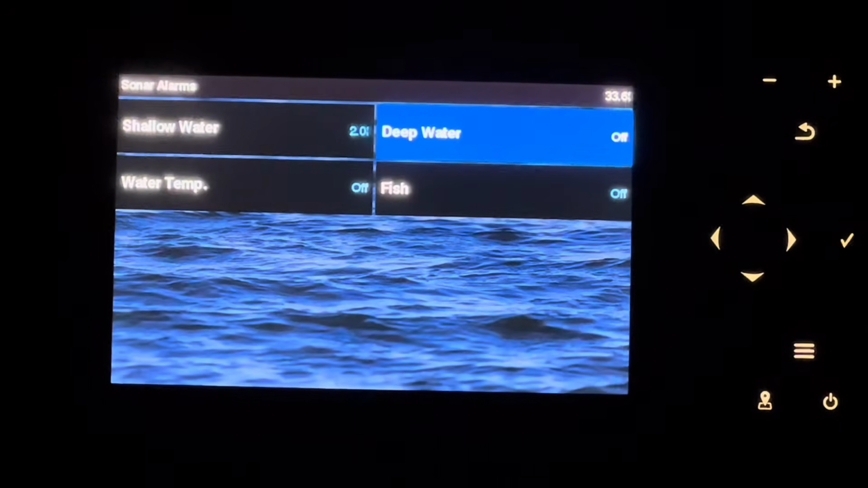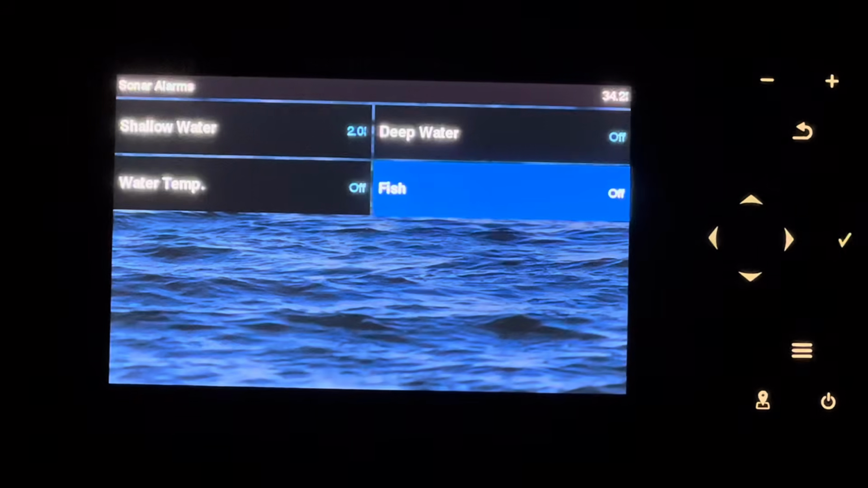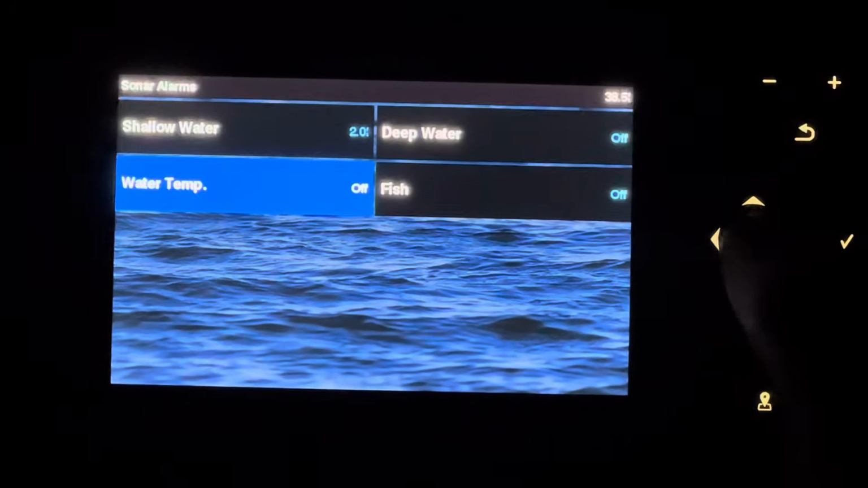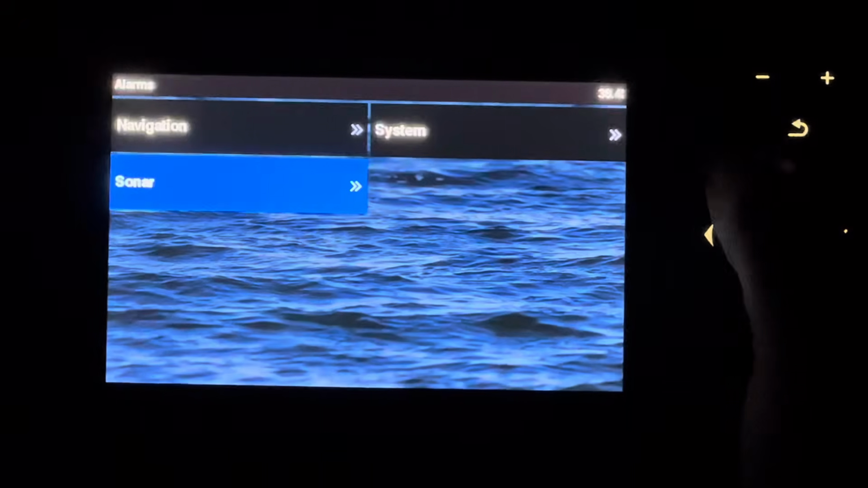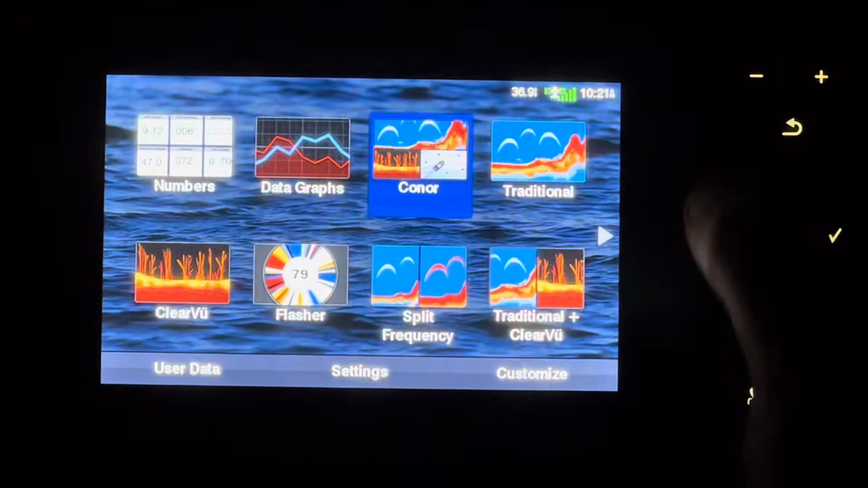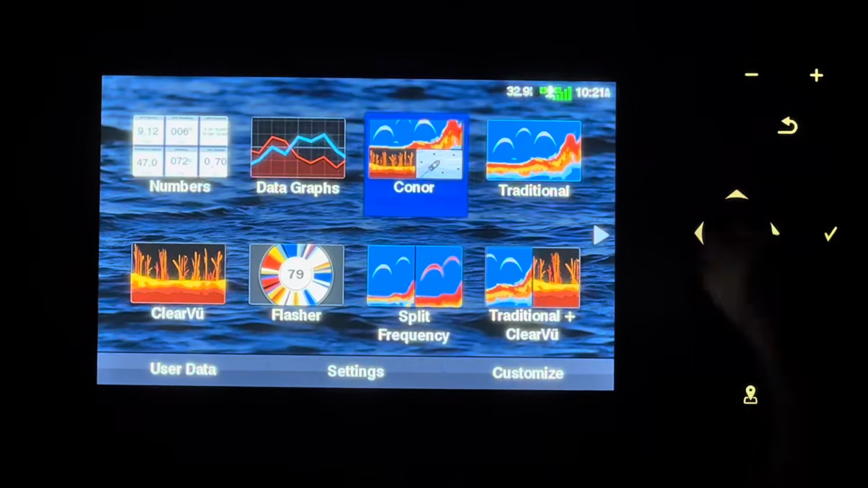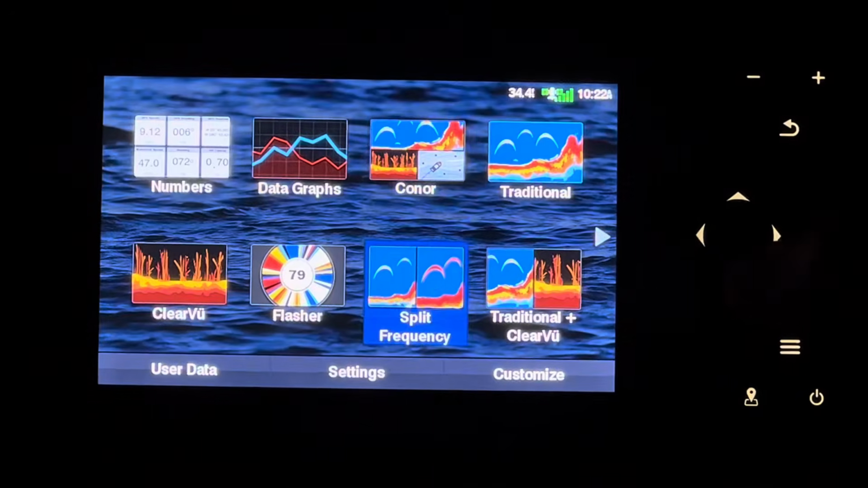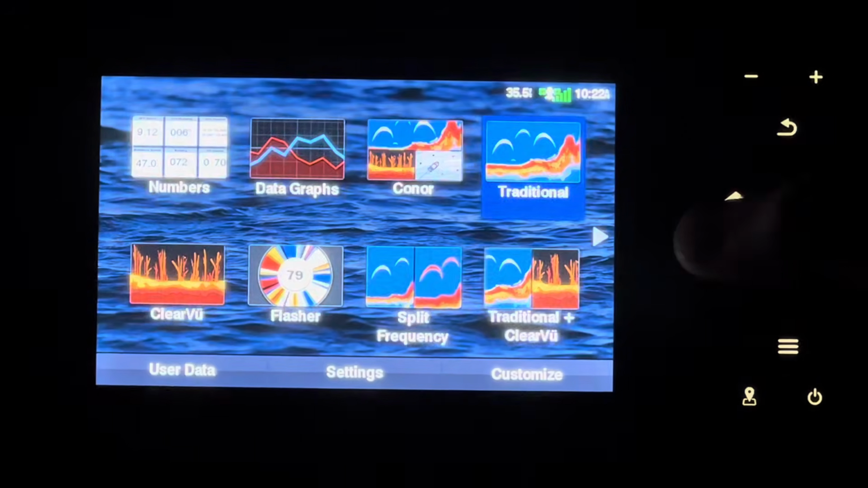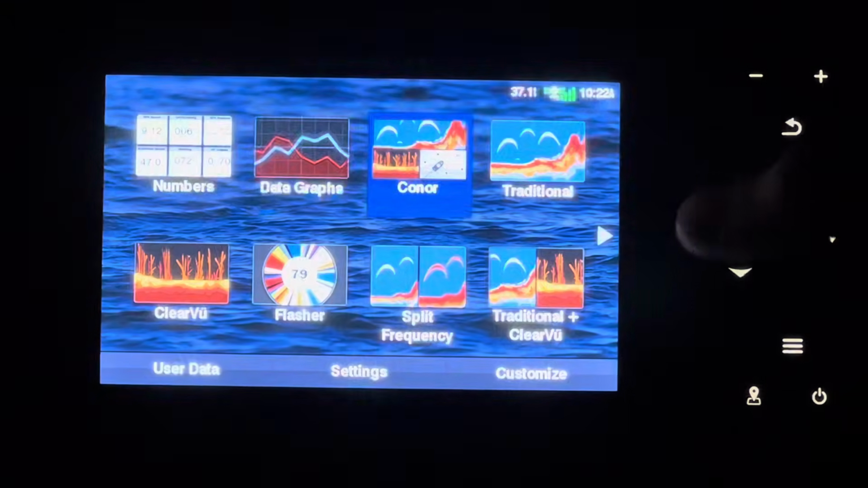But you also have a deep water alarm for so many feet of water, an alarm if you have fish on your sonar, and then water temp if it hits a certain temperature. But yeah, this is all just basic stuff, like I said. And then we got his one set up for him. So this is just sort of a basic overview of it. We didn't want to go too in-depth because it's not really worth doing. A lot of this is going to be figuring out for yourself.